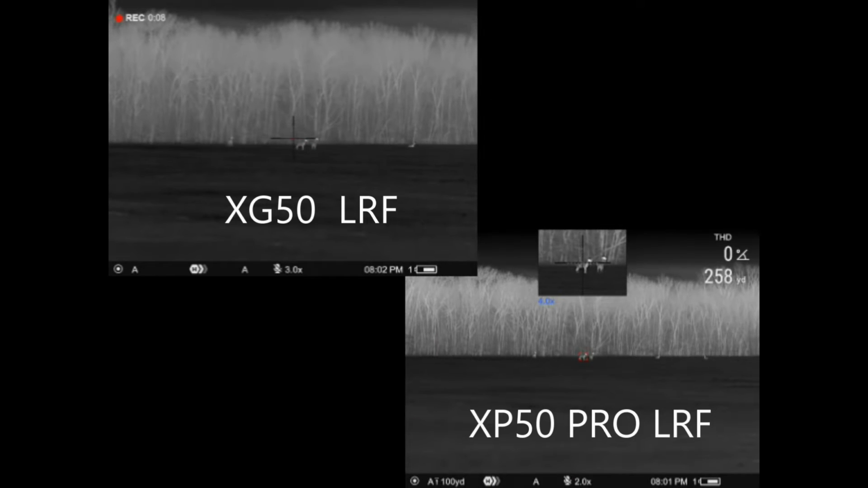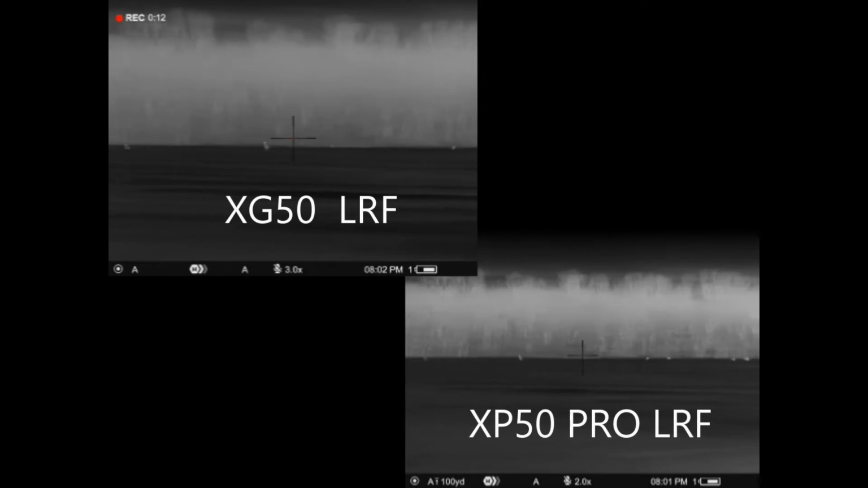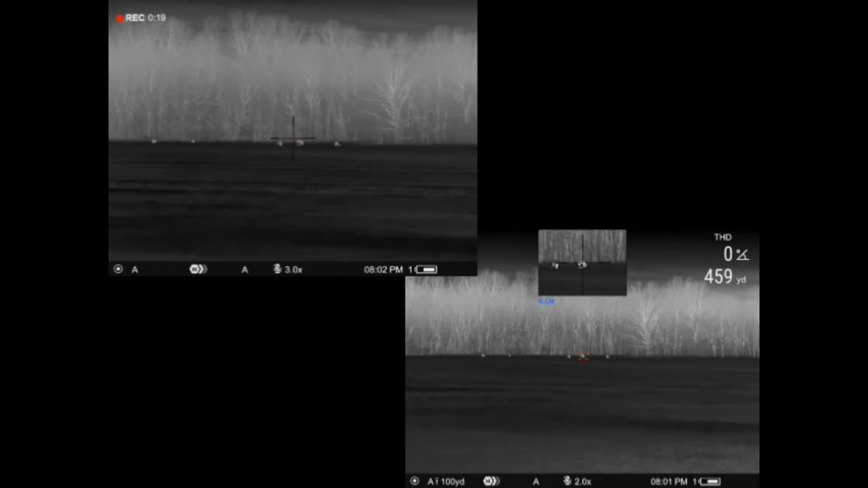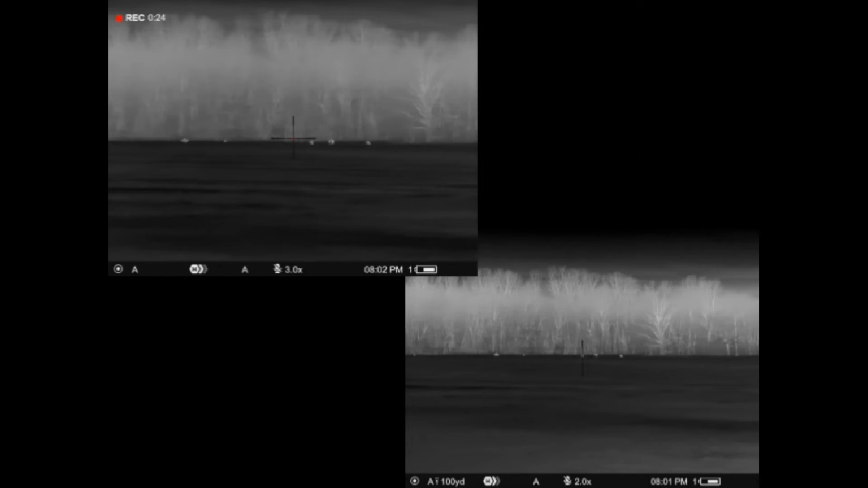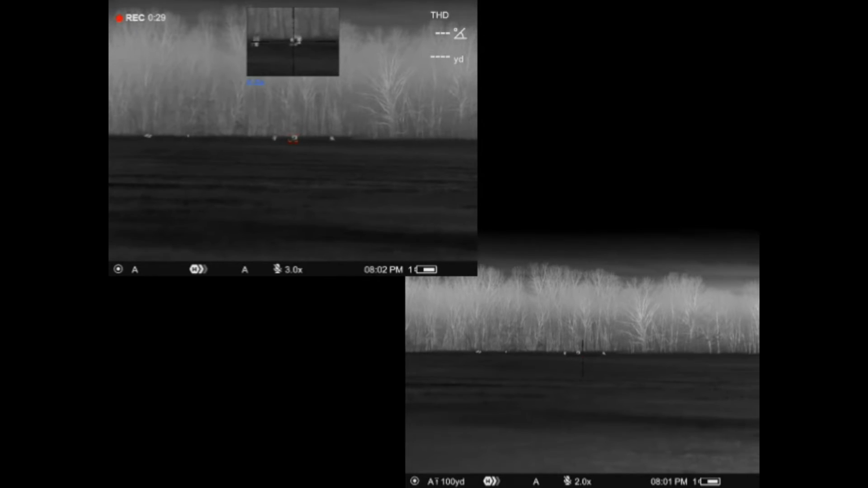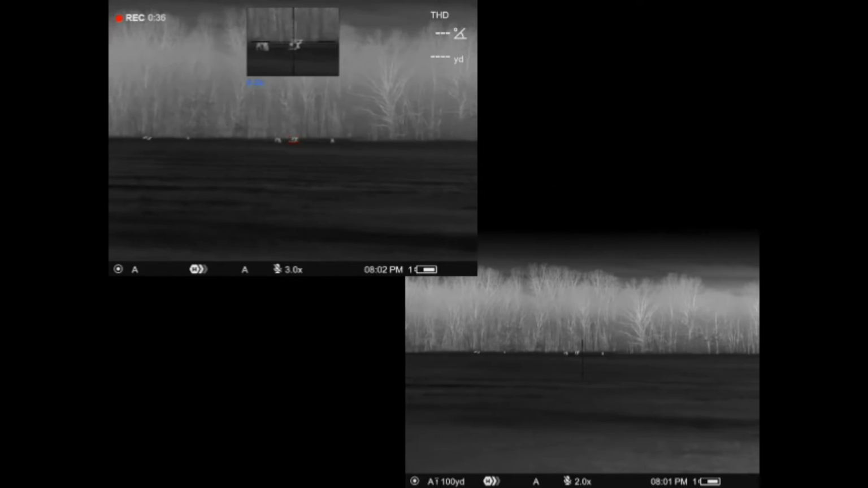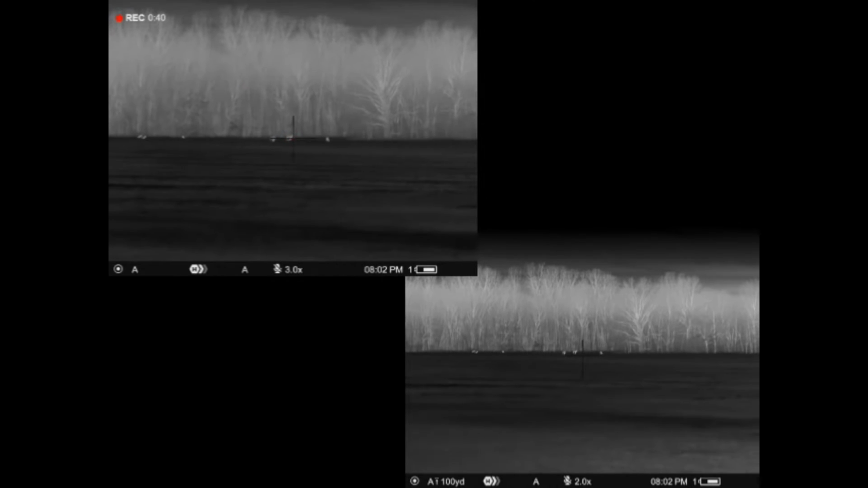Now here we have a pretty wide variation of distances. Again, testing the rangefinder a bit. These deer were scattered all over this field, from the closest ones about 150, 160 yards to clear back there. You can see where those are pushing back better part of 300 or 400 yards in some instances. I think on that one I hit the tree line, but these were obviously more around that 400 yard mark, but could clearly tell that they were deer without much trouble.